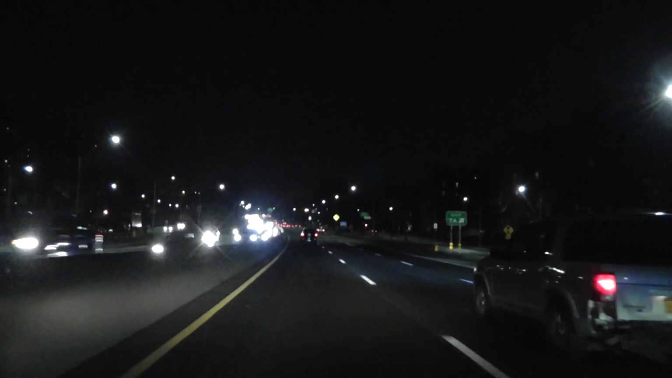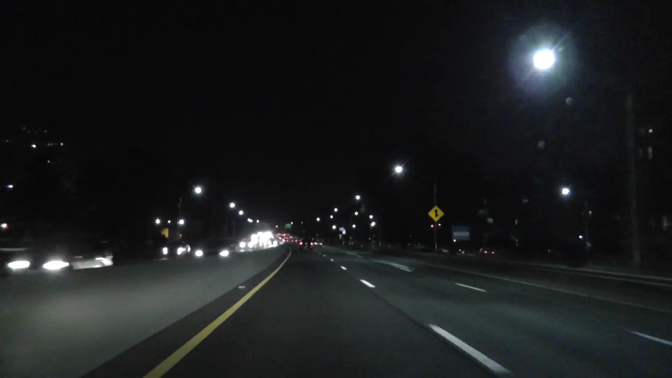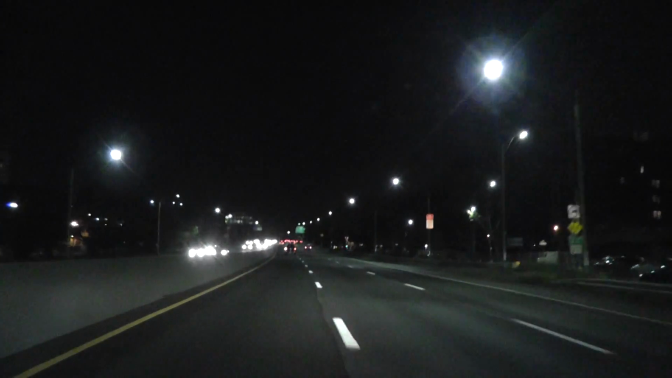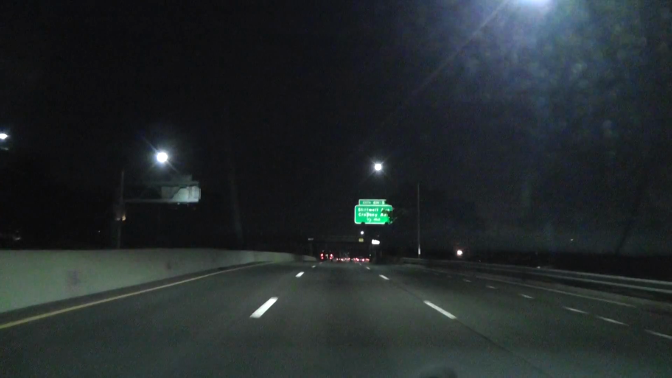Well, probably this guy on the right, the Ford Explorer, may be going 50 miles an hour. But look, the majority are not. Even I go slow. Look at the traffic in front of me. It's actually going away a little bit.